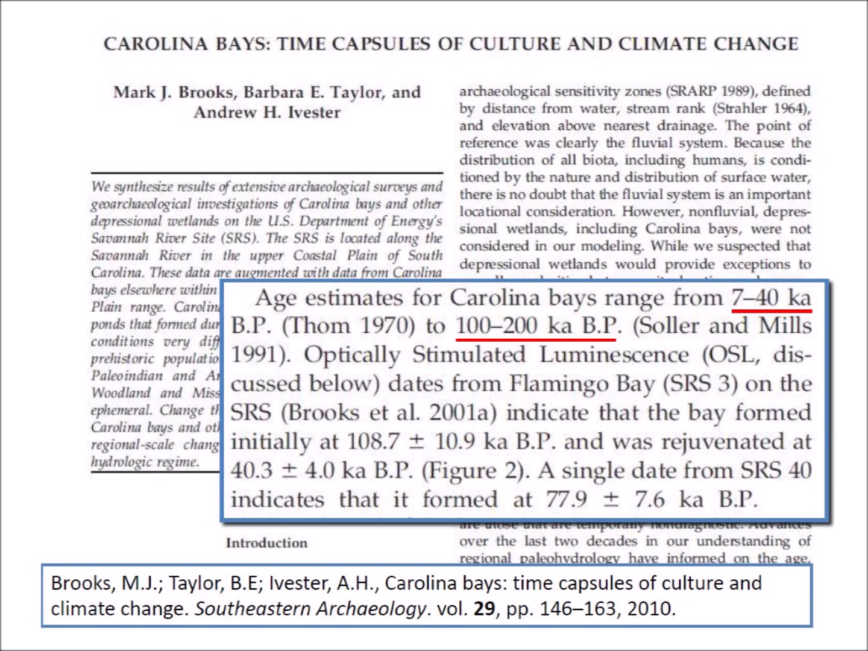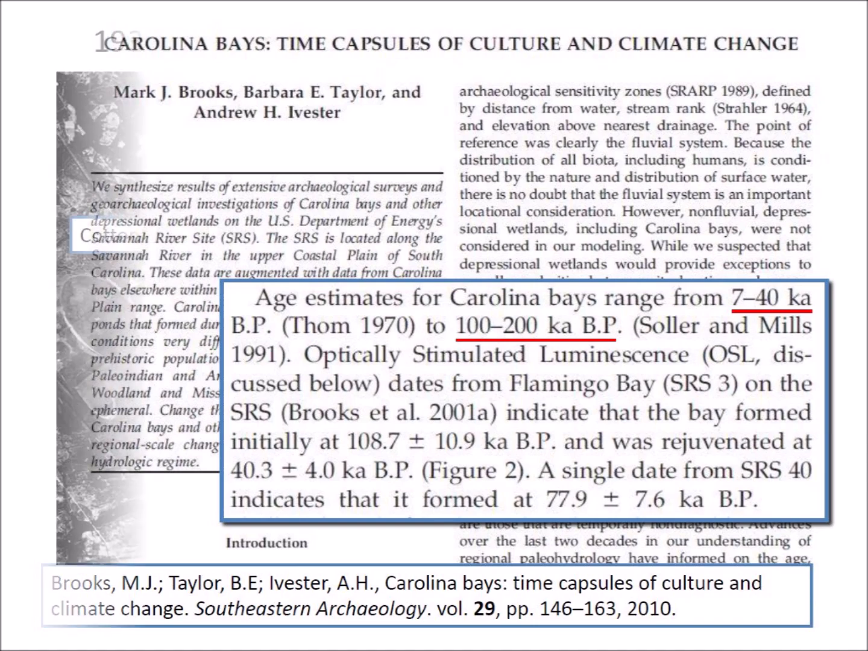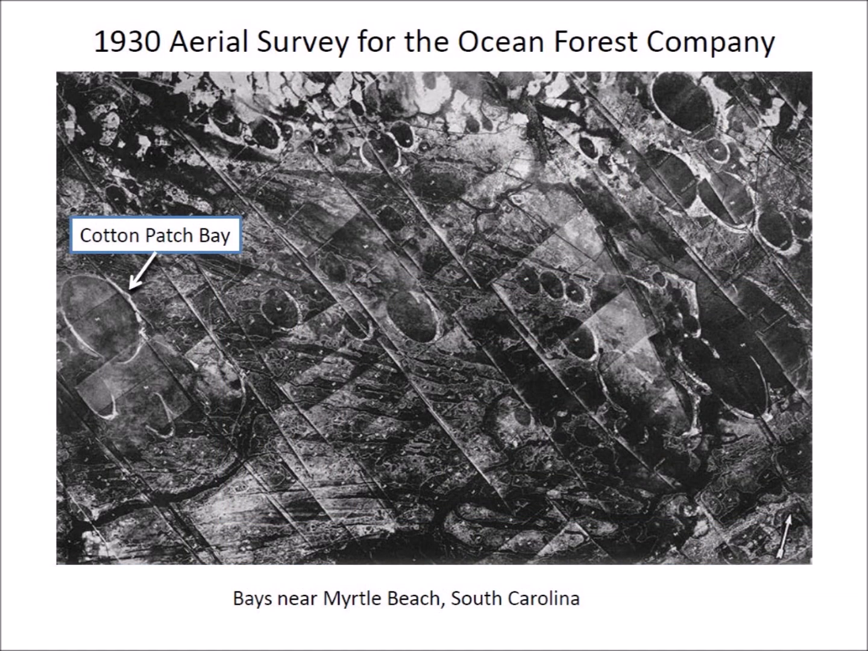The wide range of dates has given rise to the Aeolian-Lacustrine hypothesis, which proposes that the bays evolved as a result of intermittent action by wind and water over a long period of time. The Carolina Bays are sandy structures that are easily destroyed by erosion.